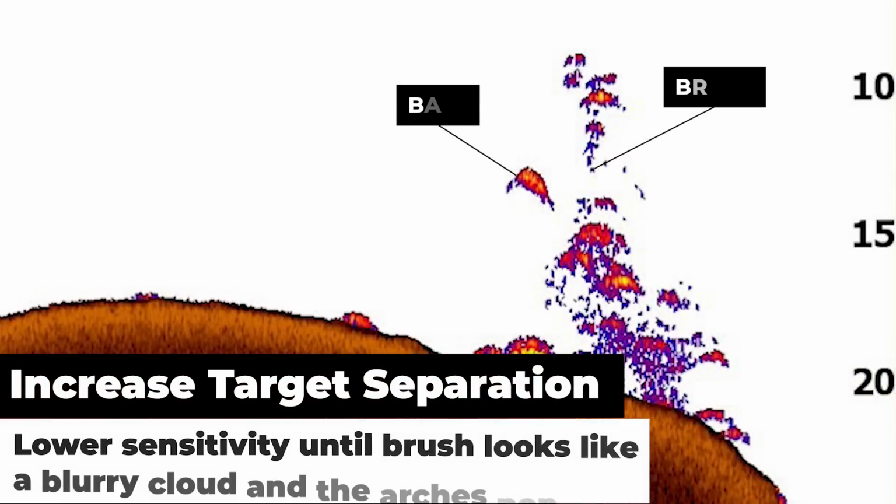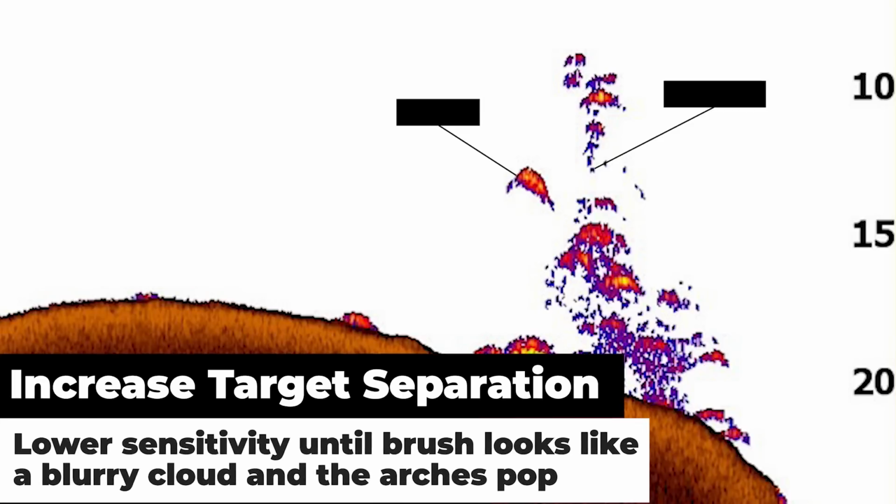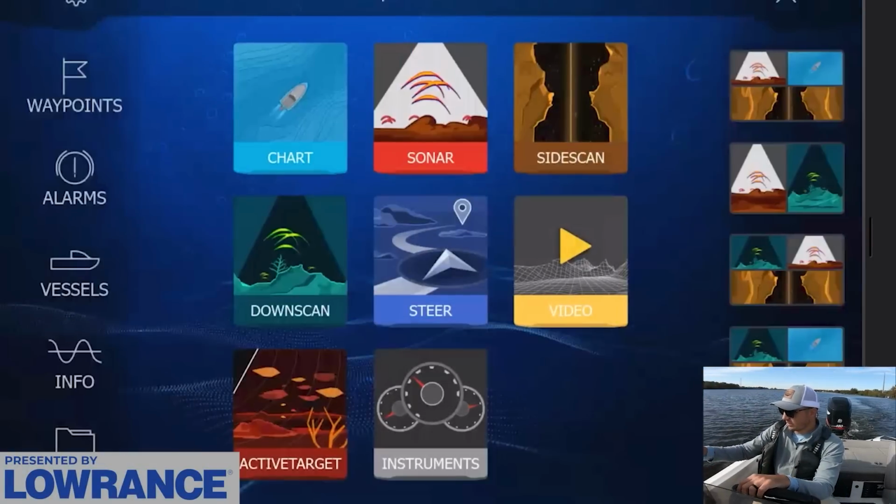It also helps to take the sensitivity down on your 2D sonar enough so that the branches of the brush pile become very fuzzy and they almost look like blue clouds, and then the bass are going to pop as these solid arches.